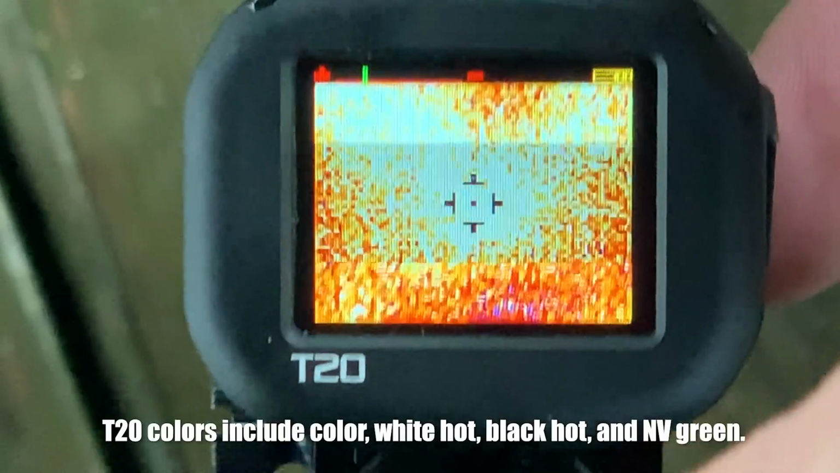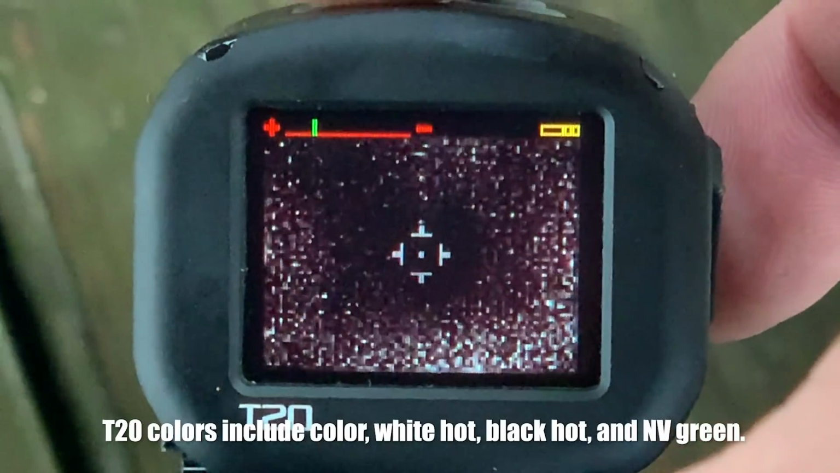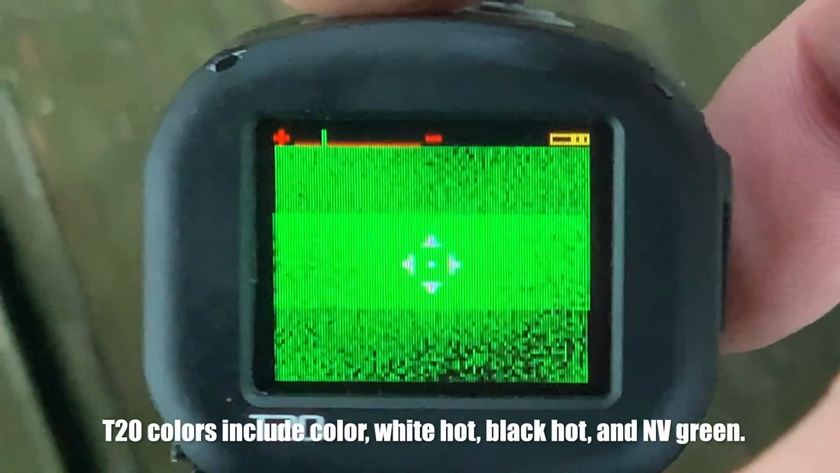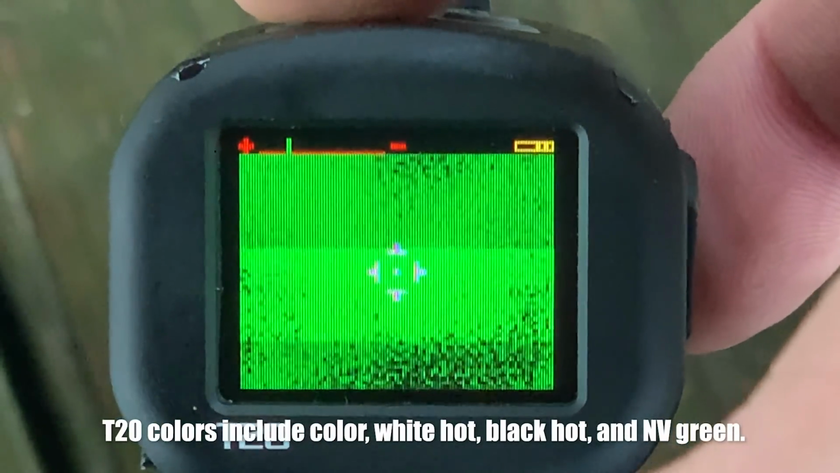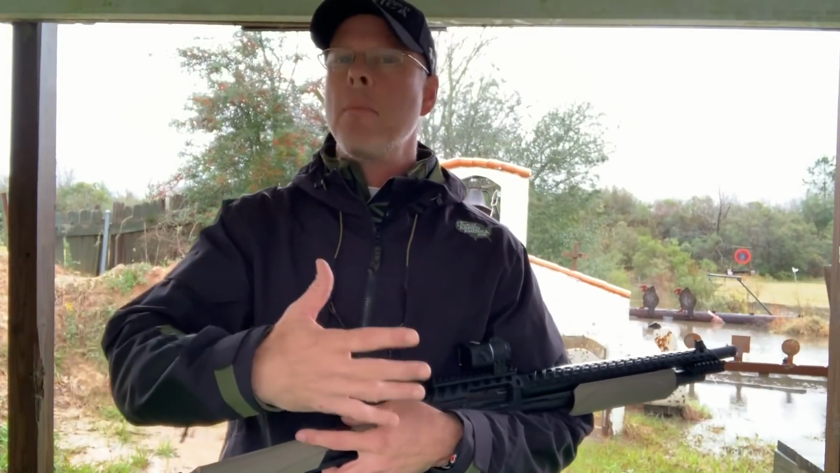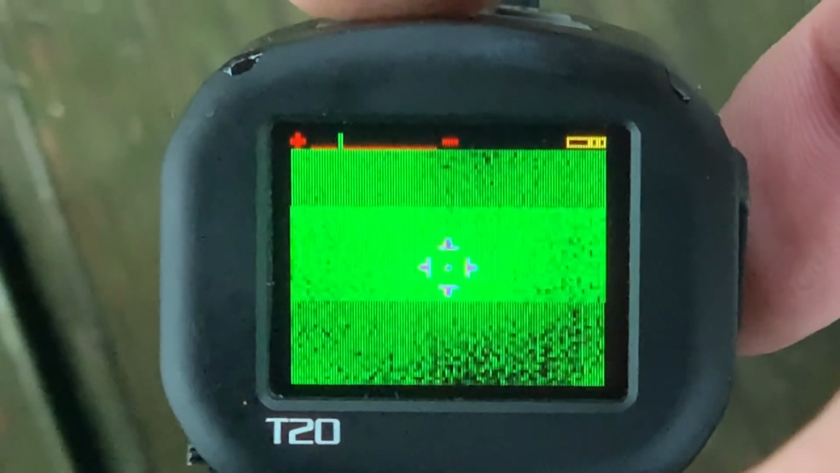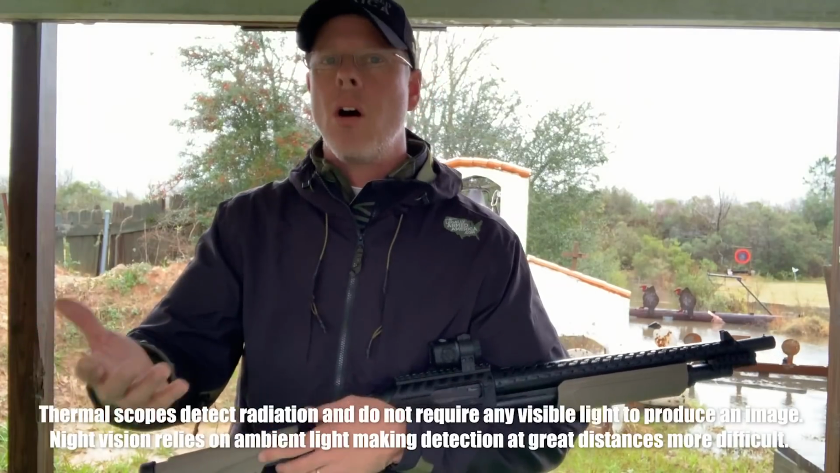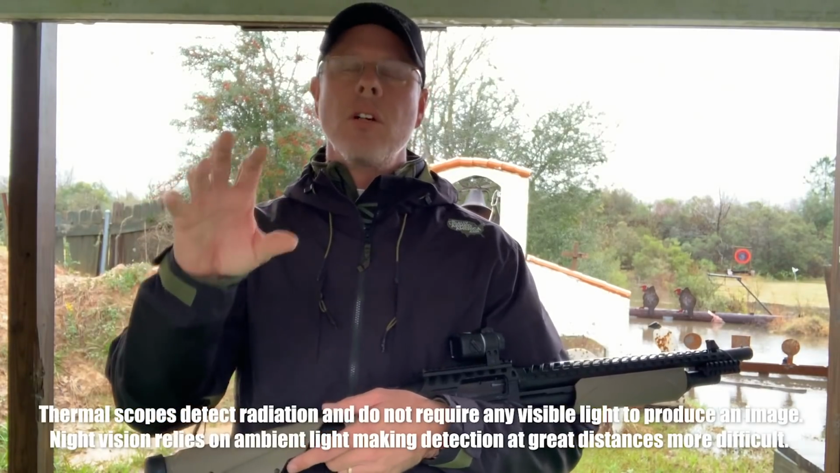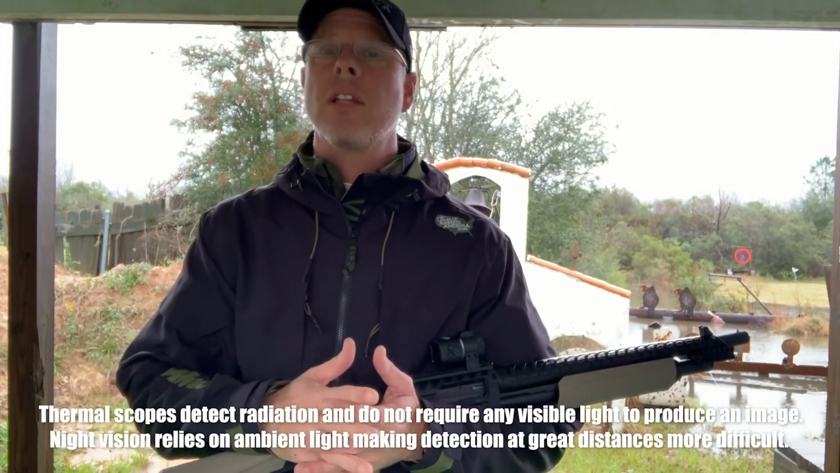Now, this thing has 4 different colors in it. The colors are actually more than just a look. You might appreciate the purpley oranges and all that kind of stuff. I mean, they look good, but at the same time, sometimes you need a white hot. I'm not quite sure, but I think maybe for nostalgic reasons, they have the night vision green in there, because this is not like a true night vision. It's not like night vision at all. This is thermal and it reads heat, whereas night vision is still using a tad bit of light that it reflects off of. So again, maybe it's for nostalgic purposes that the green is in there.